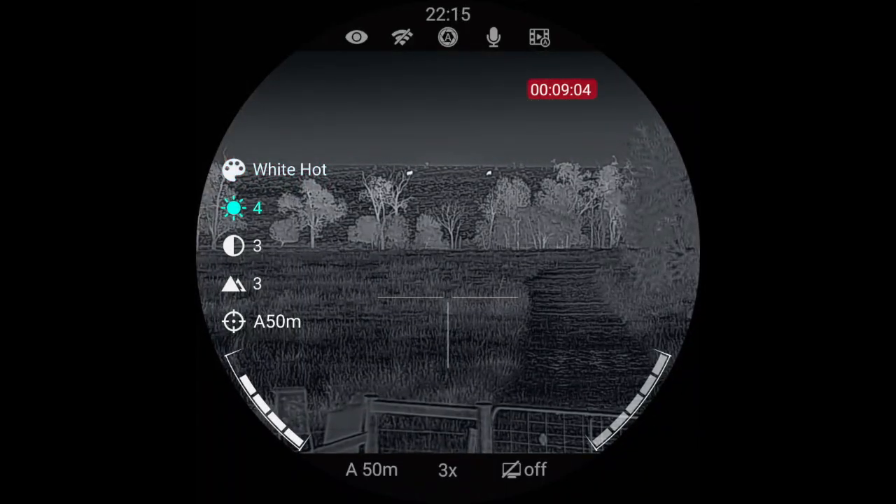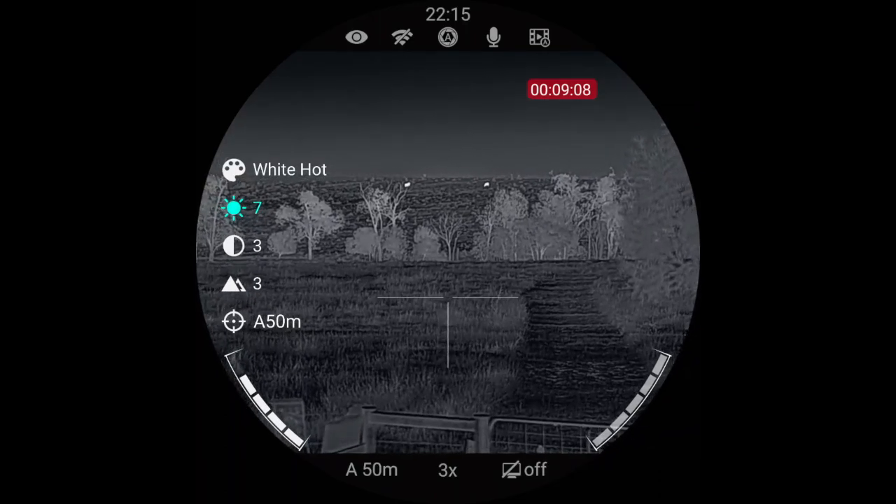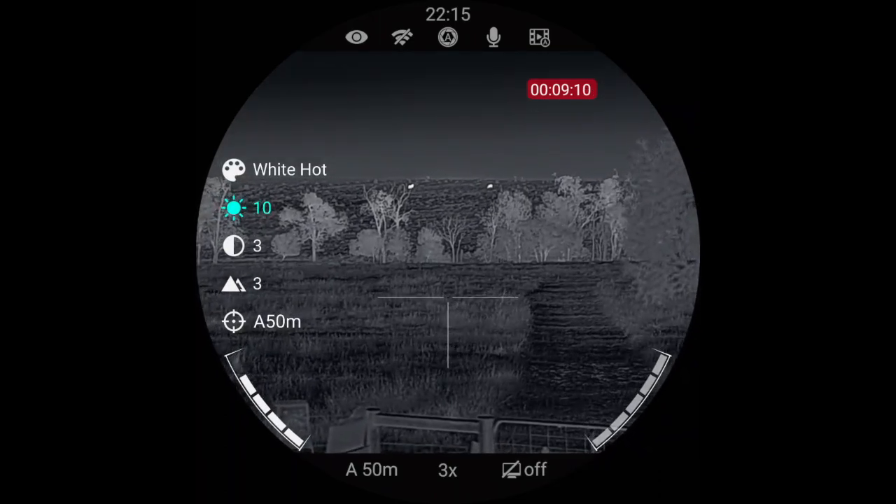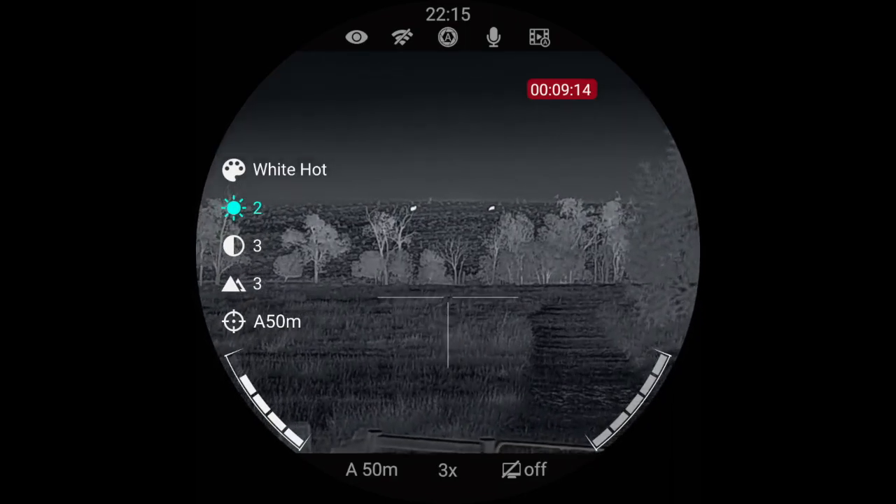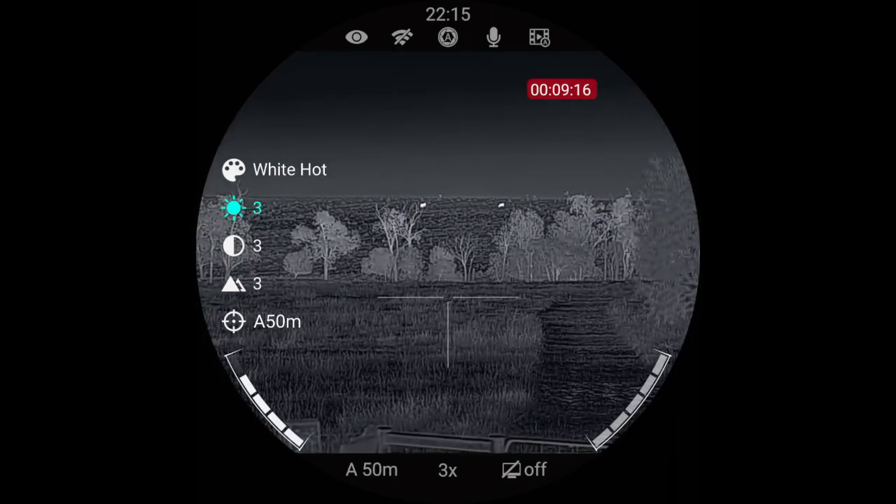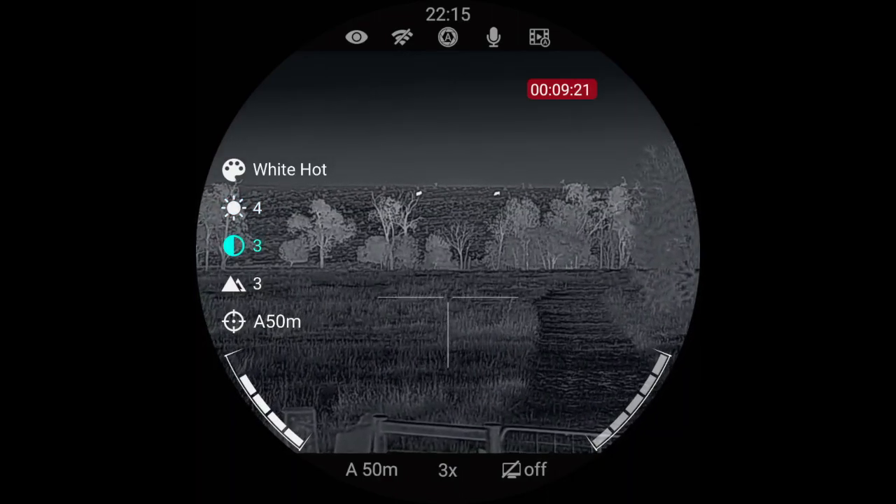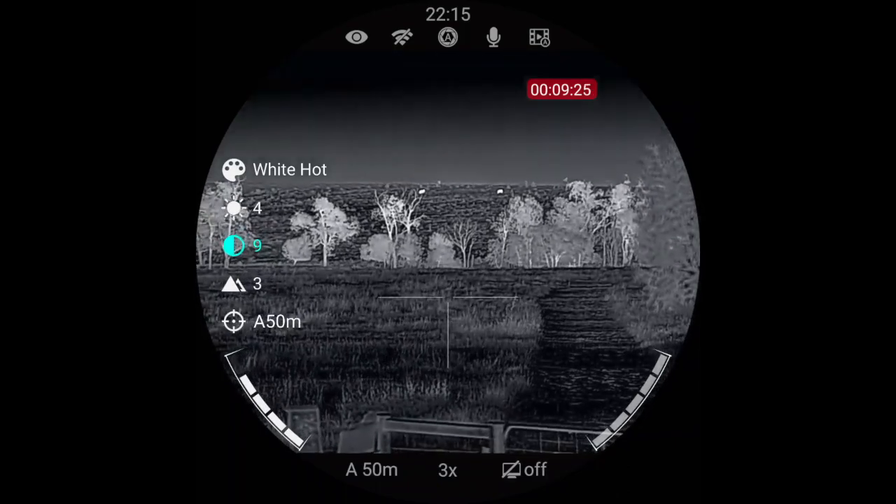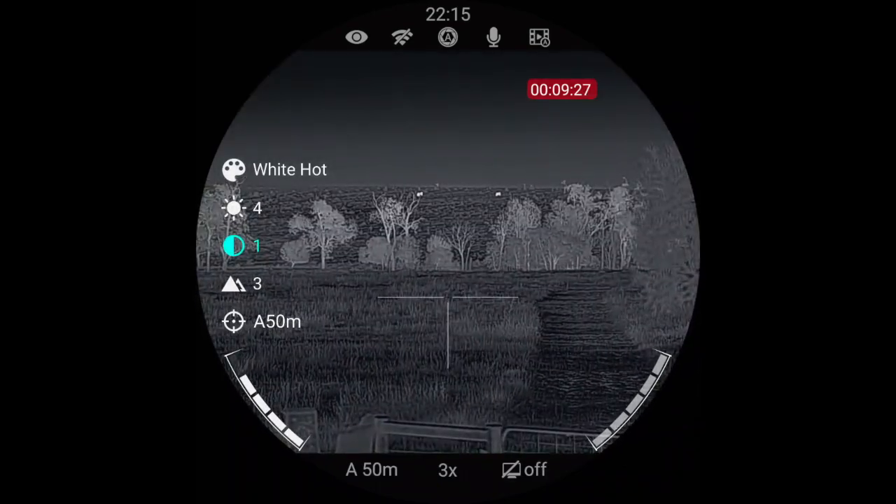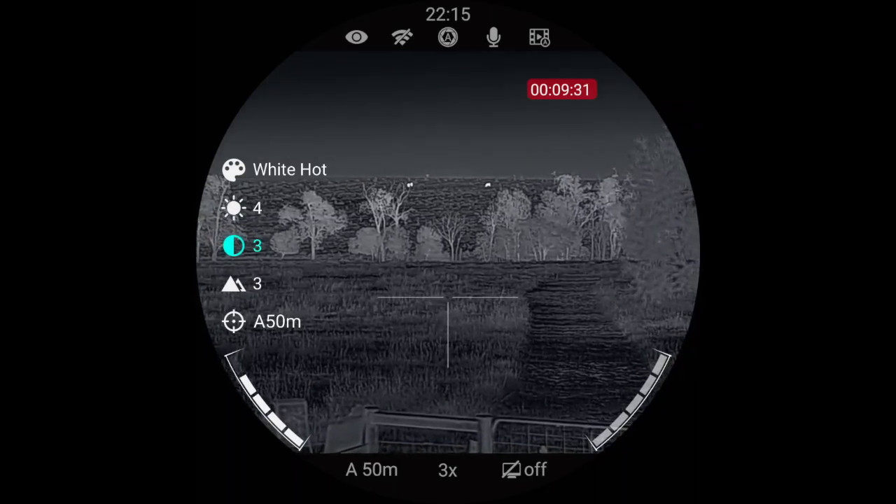Then if we go down, you've got your brightness. I think there are 10 different brightness levels, up to 10, and then back down to 1. I find 3 or 4 is pretty good. Then you've got your contrast, 10 different contrast settings. I like it on about 3.